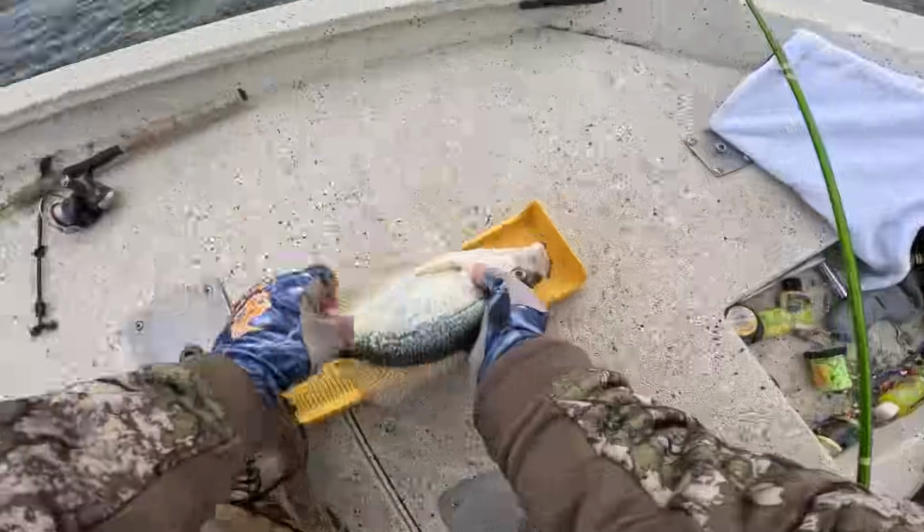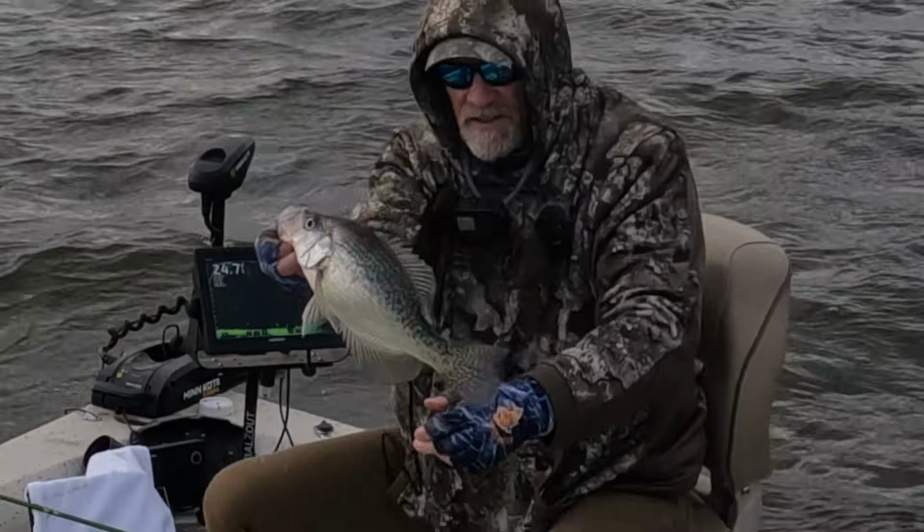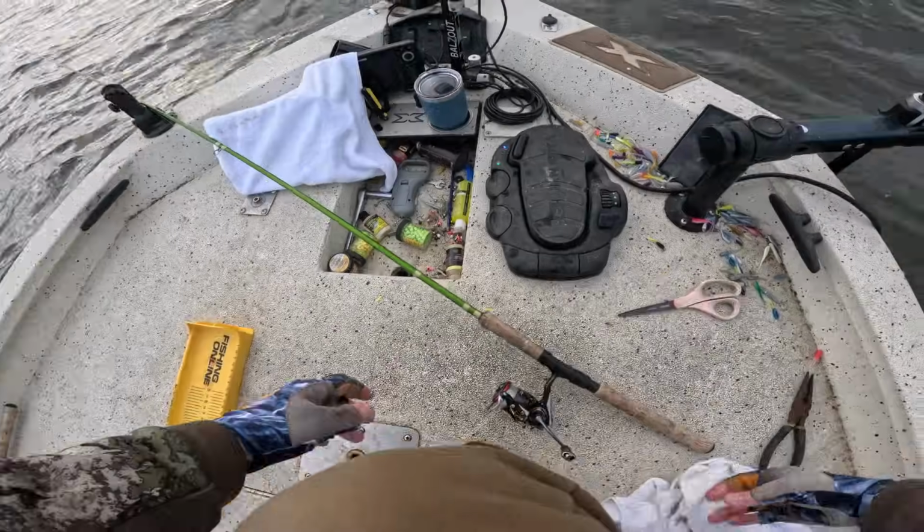Goodness gracious. 13-inch black crappie. Yes. Black crappie. Get in there. Catch a couple more, call it a night.